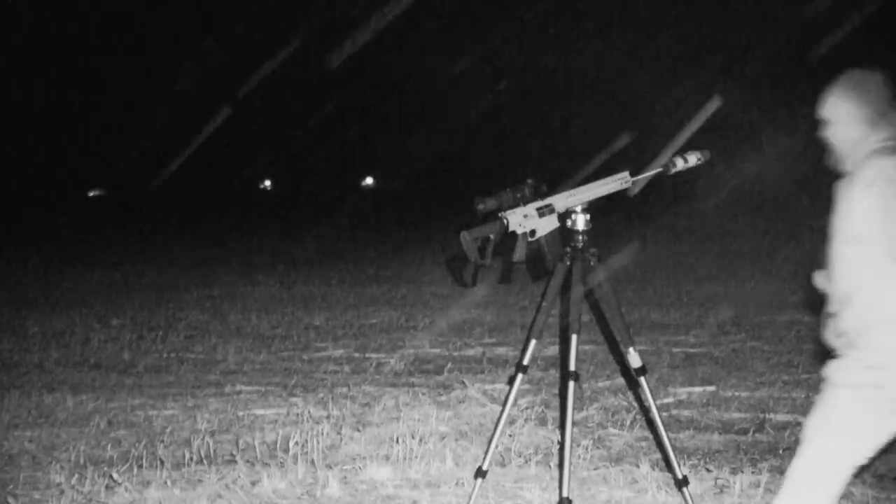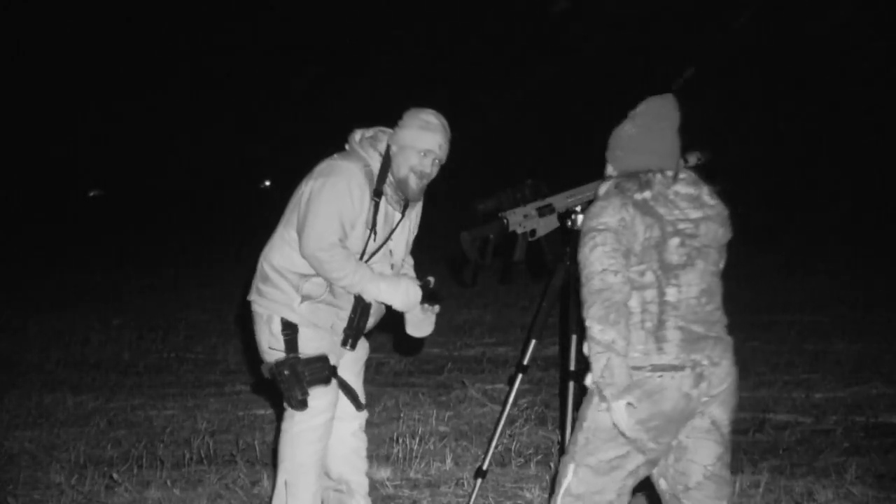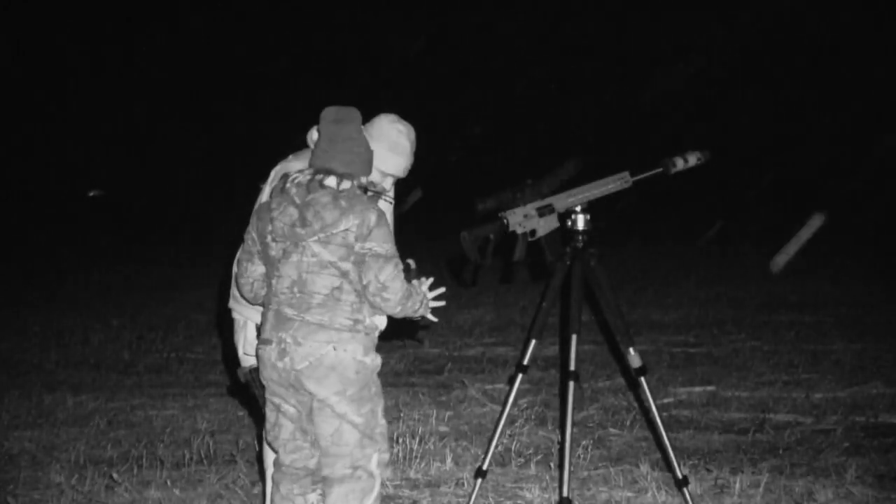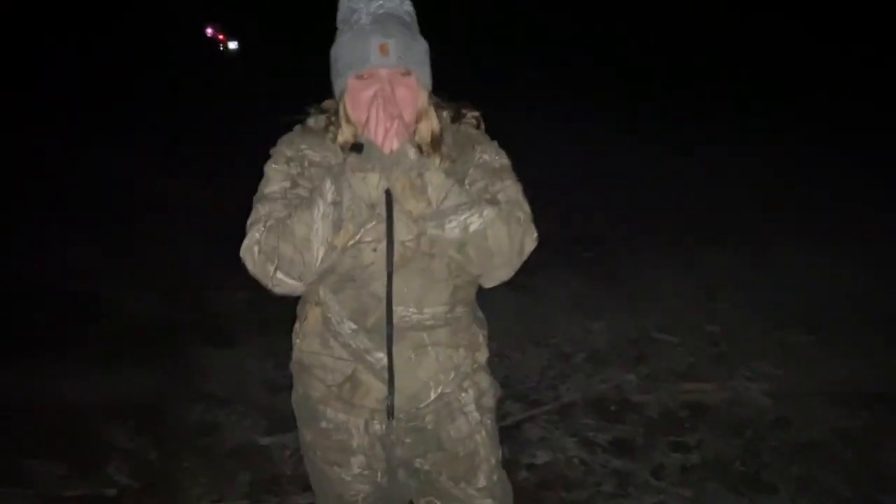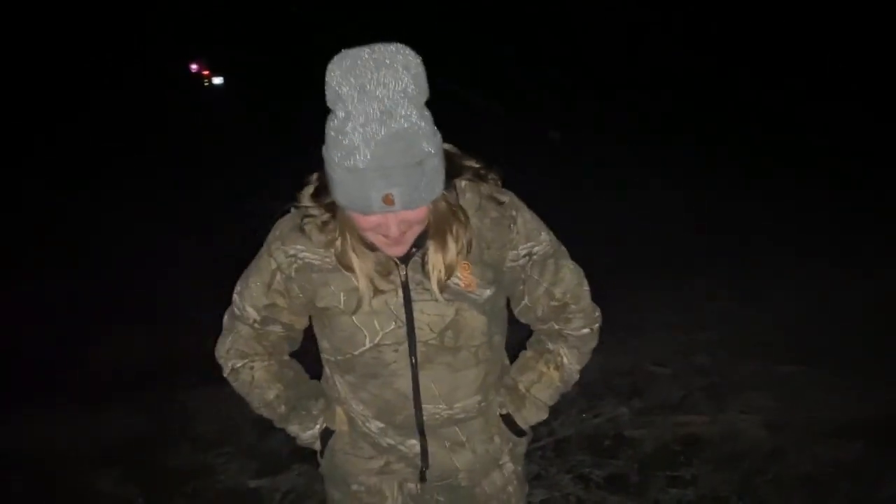We're gonna drive the Ranger out here. She freaking smoked this dog. I'm gonna step it off. Here we go. The official count: 201 yards. We're gonna go get the Ranger, guys. We'll get back with you.